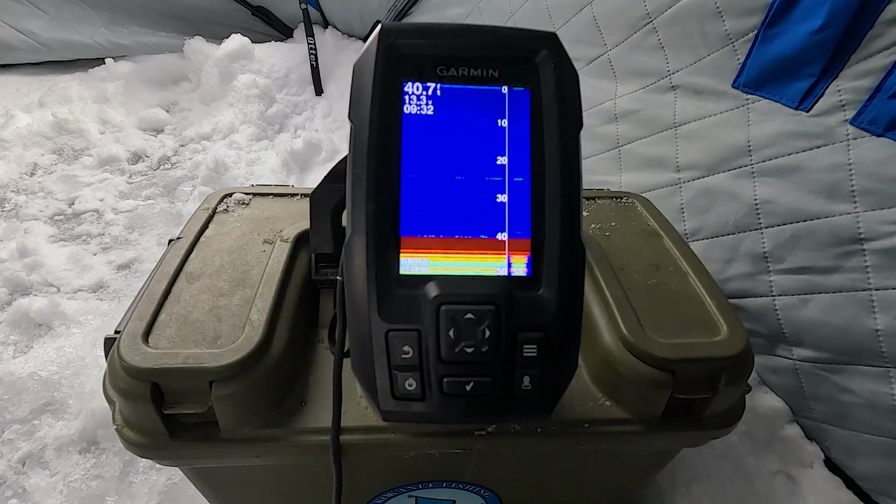Today, I am going to show you the features that I use on my Garmin Striker 4.